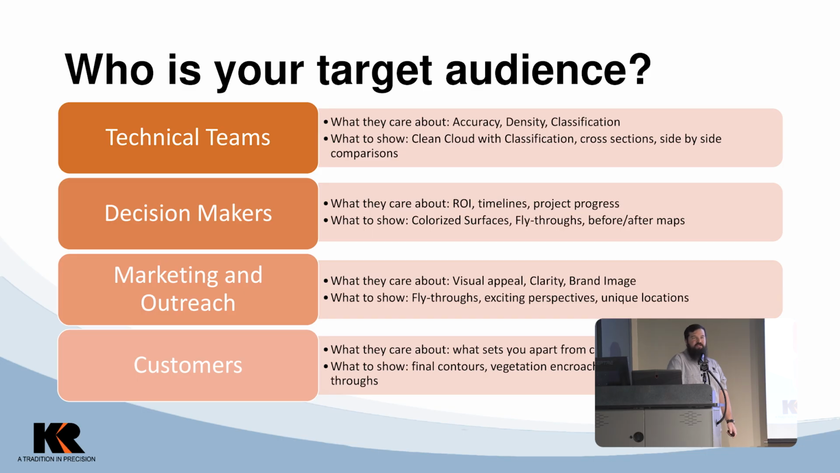So, target audiences. I broke it down into 4 different little buckets, which everybody kind of has their own what they care about, what's good to show them, right? You got your technical teams, you got your decision makers, marketing and outreach, and then kind of your final client customer. Your technical teams, these are going to be your engineers, your surveyors, you guys.